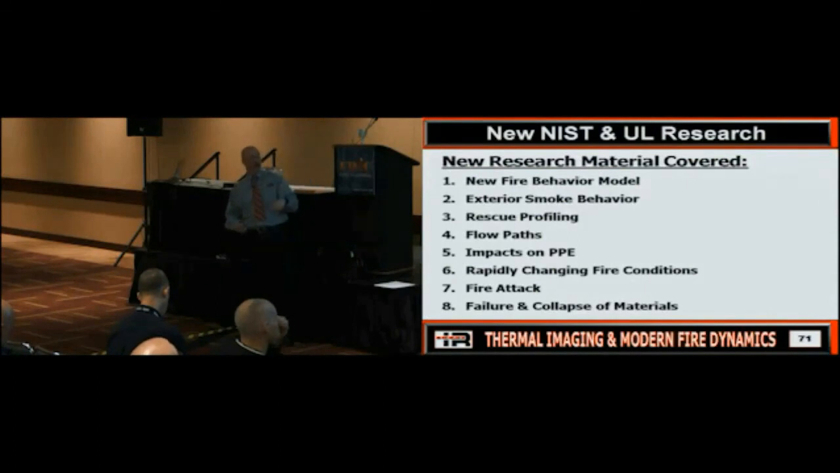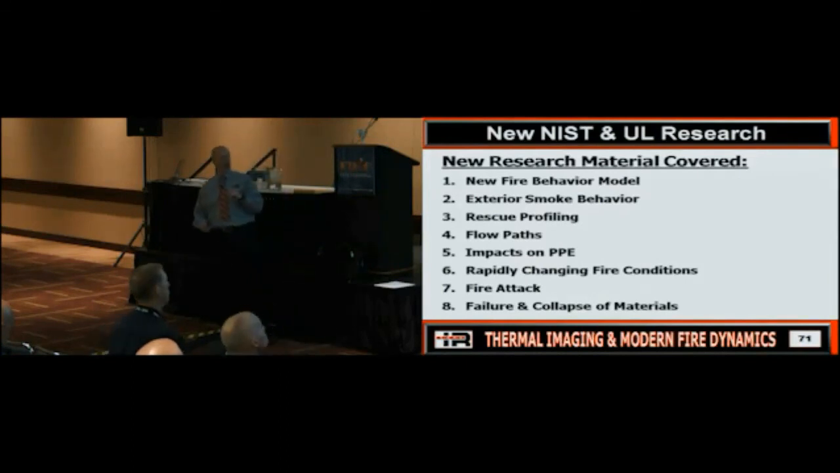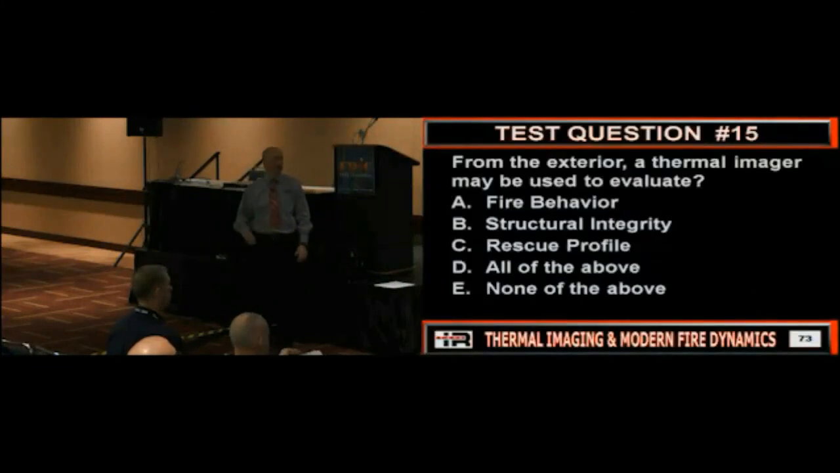Here's what we're going to kind of hit on. So we're going to talk about some of the new fire behavior, exterior smoke, rescue profiling, flow paths, look a little bit at PPE real quick. Does that look good? Is most people in here familiar with this? So nobody's seeing anything up here that's foreign? If we talk about flow paths, people understand flow paths, yes? So they're succeeding, good, okay. So now we're going to get into it.